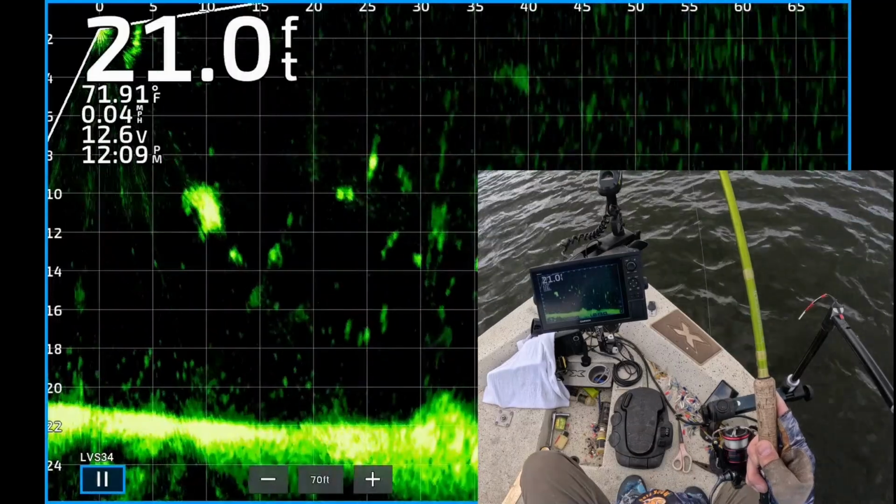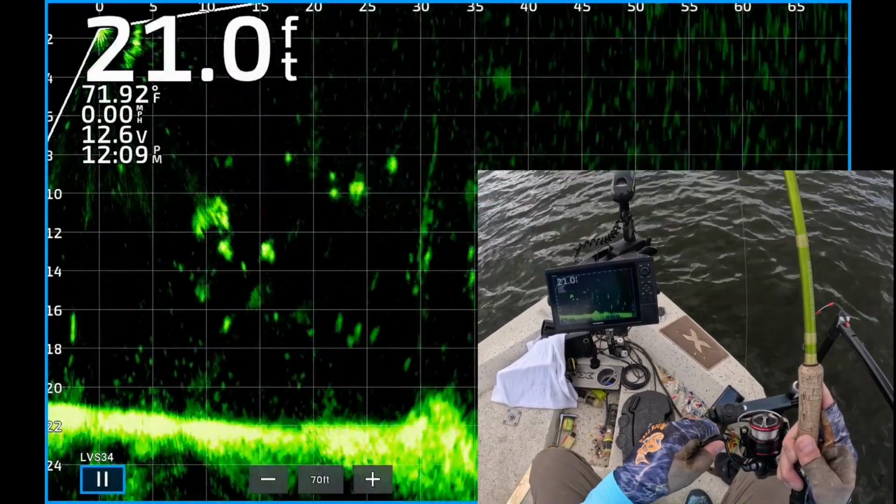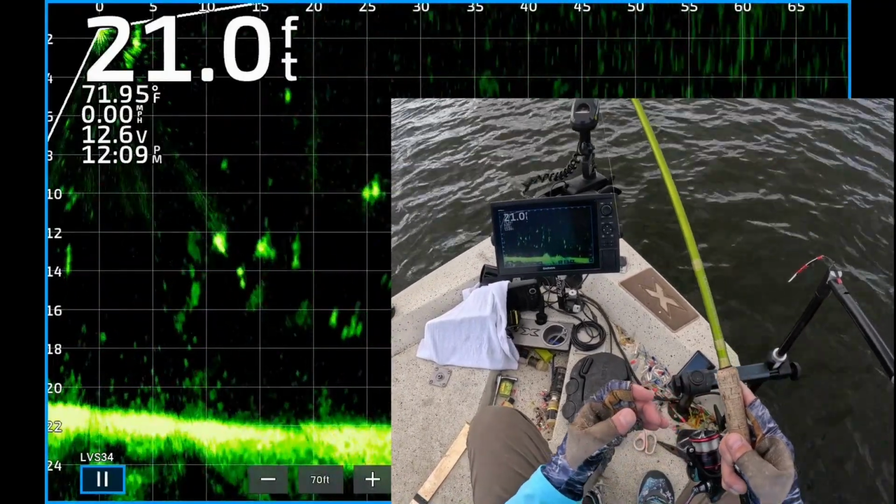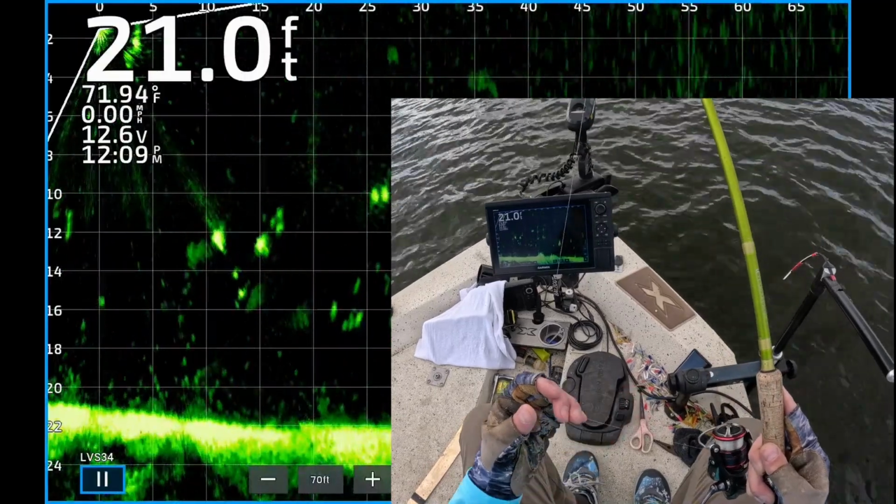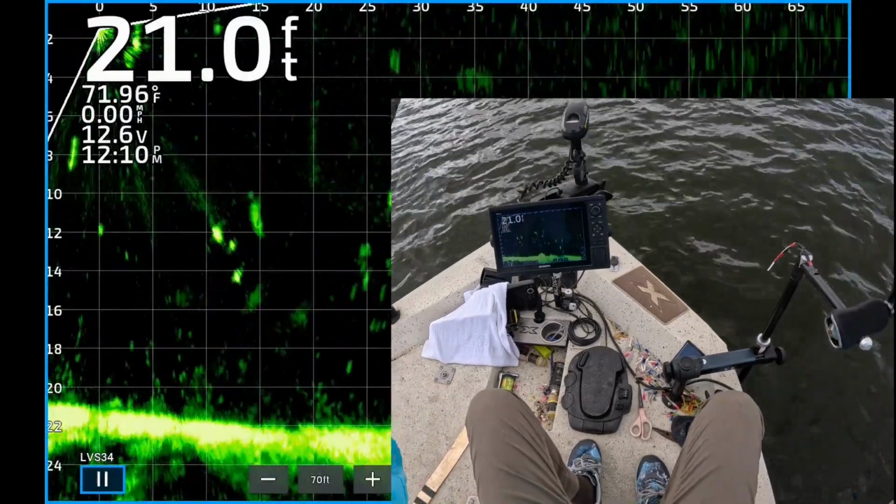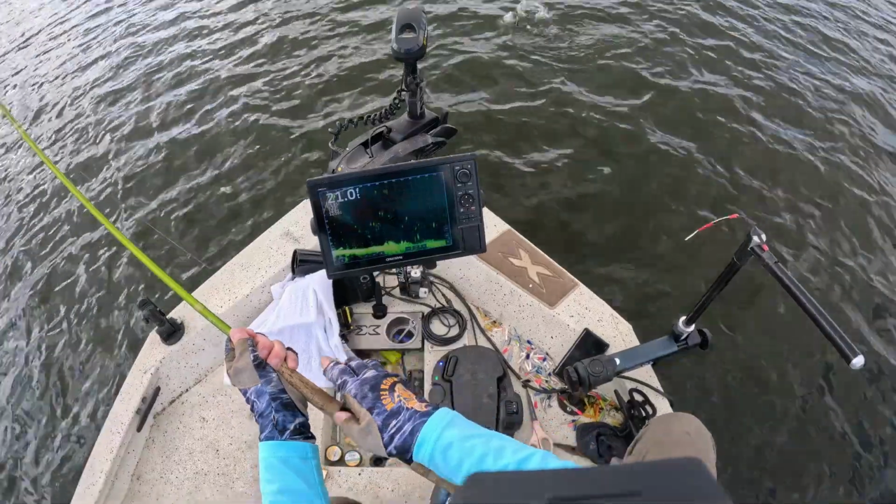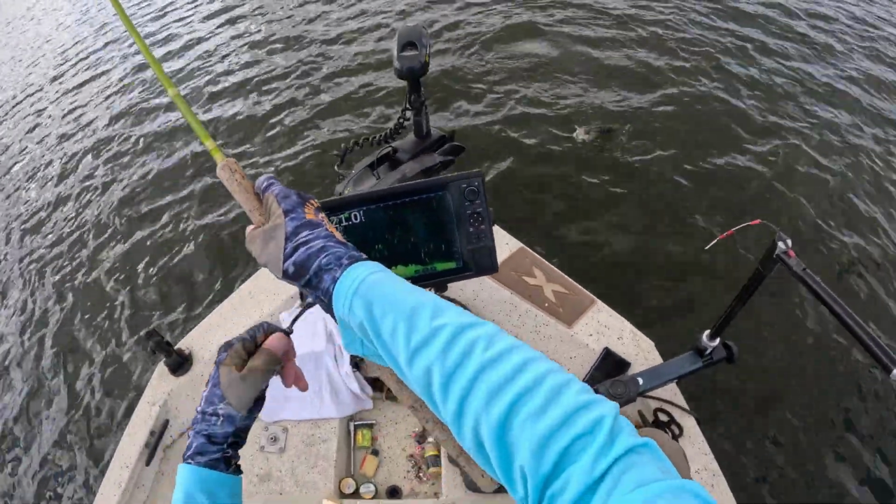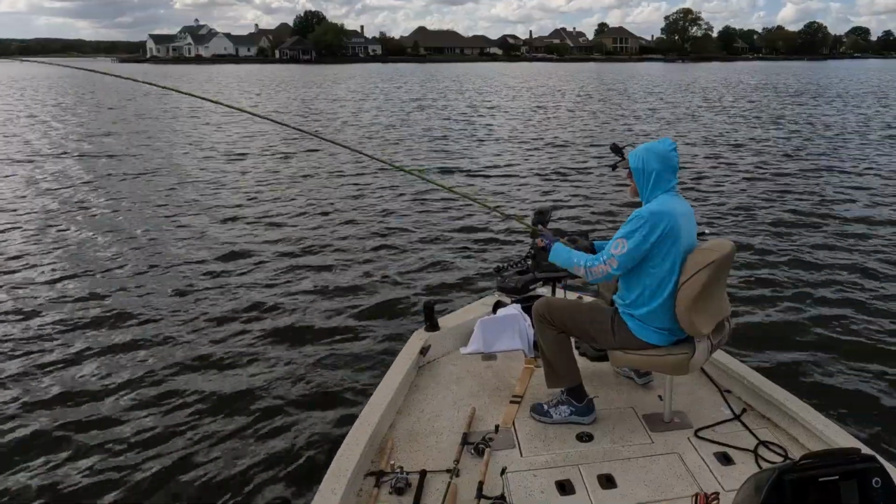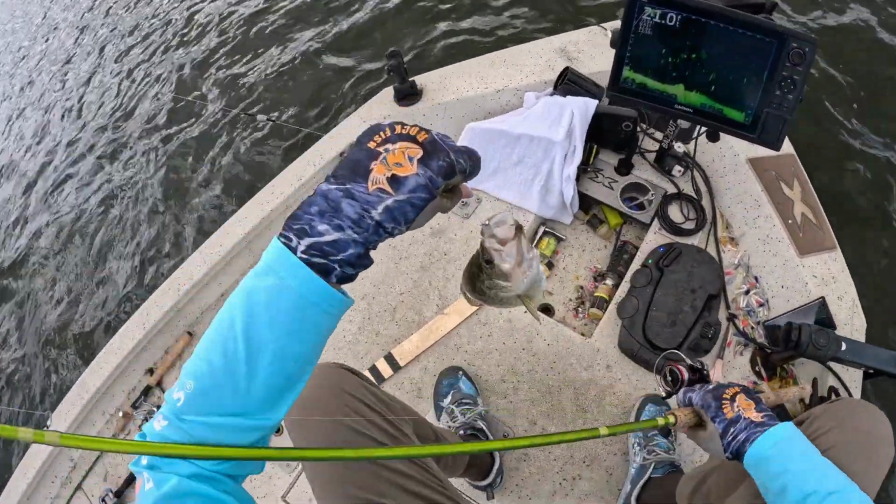It's coming on top of that one fish right there, 25 feet from the boat. There's my jig and weight by the arrow. Now we're about to drop it down on those bright looking fish right there. There's one. Boom! He hit it on the way to the boat. Get in the boat, dude. Get in the boat.